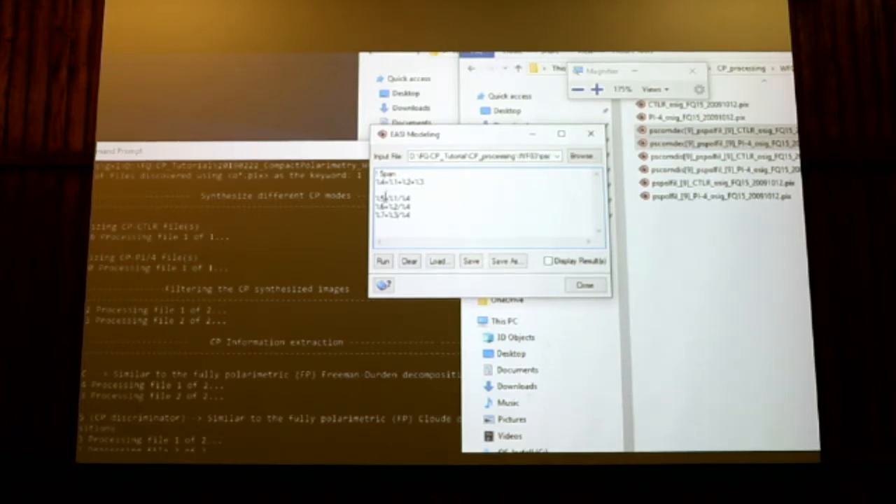After that, if I sum those 3 normalized components, I will end up at 1. So these are the scattering mechanisms expressed in fractions. I just want to verify that I have the right one again. Perfect. And I will run the model.